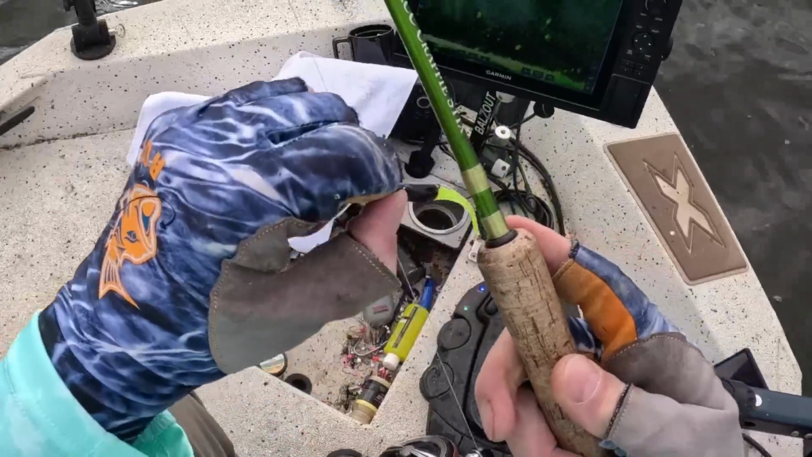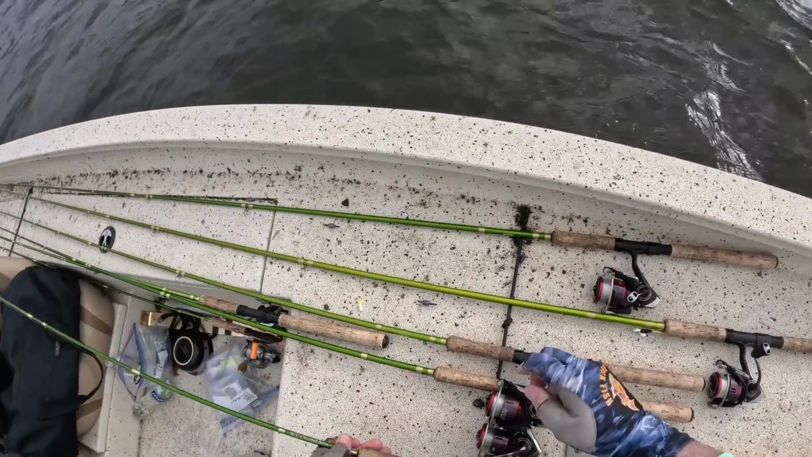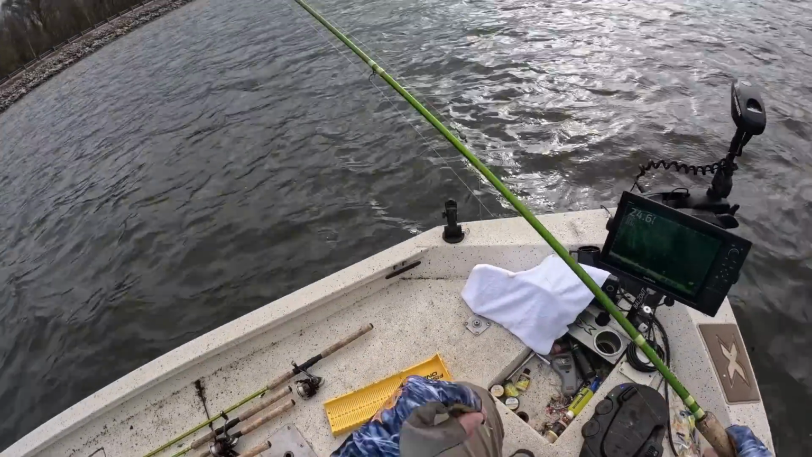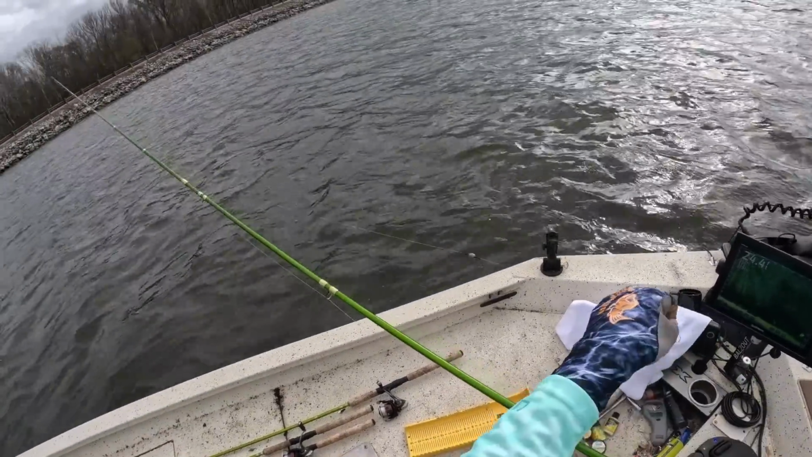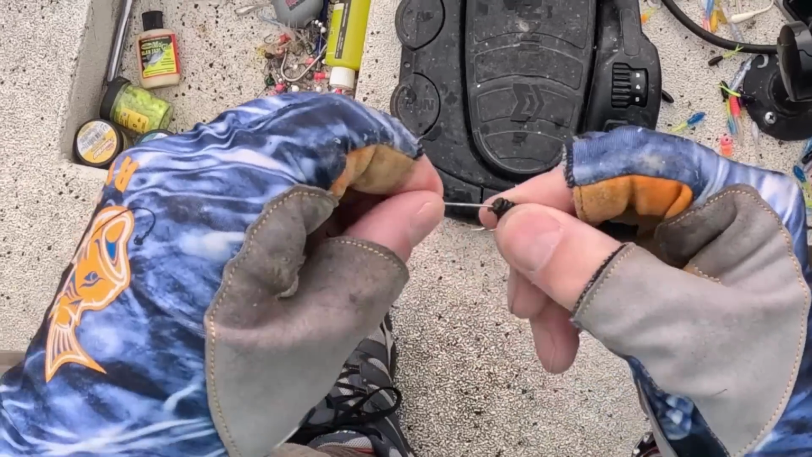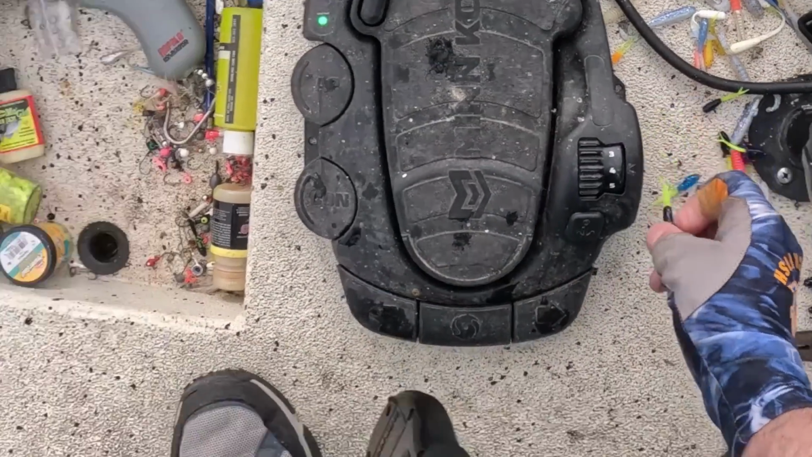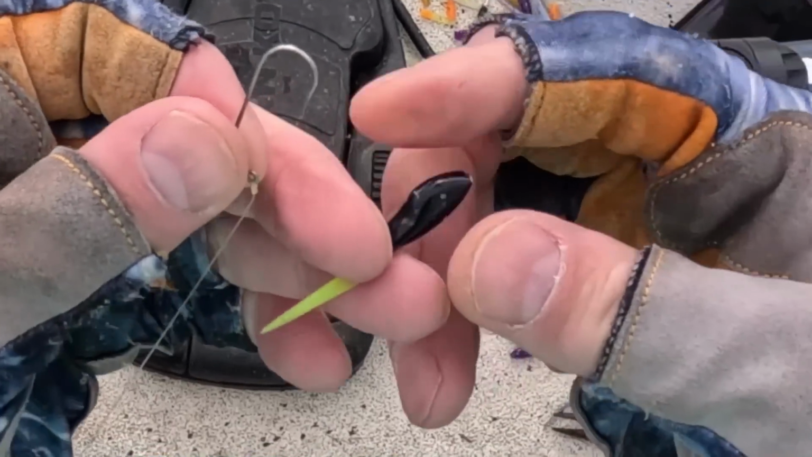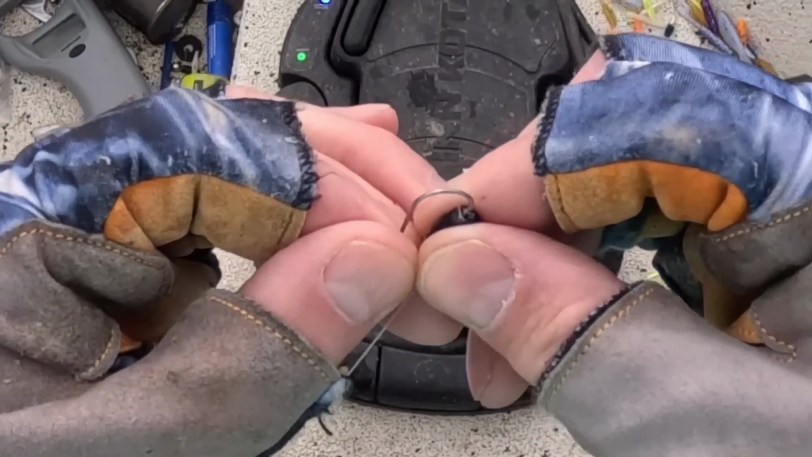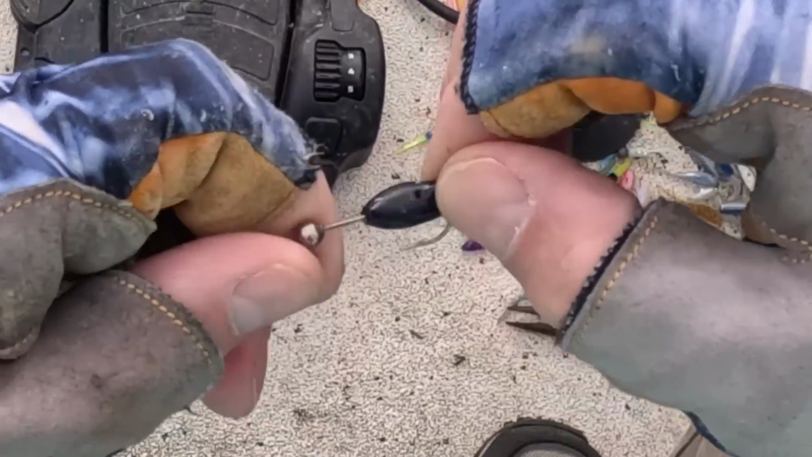All right, I'm gonna see if they'll hit this crappie magnet here. This is a 16th ounce. That other one was a 64th ounce. It's got a bigger hook on it. Let's see if they'll still eat it. And these fish are larger. They're just easier to hook when you can get by using a bigger hook.